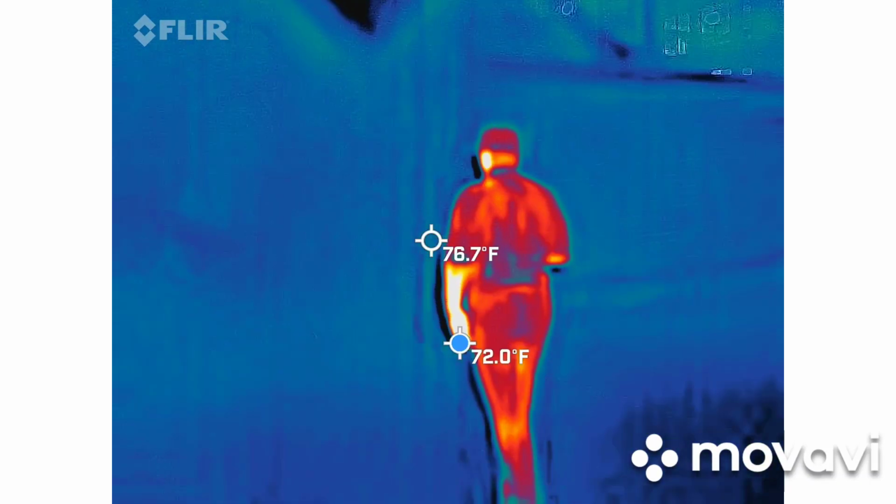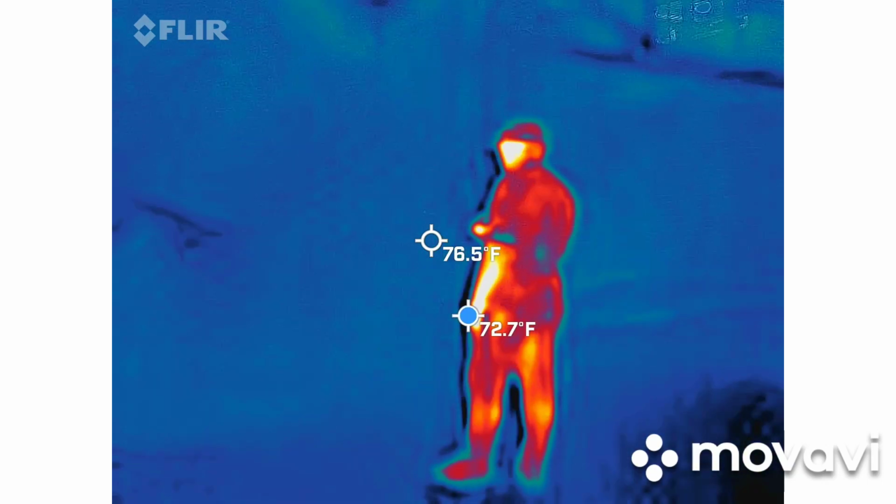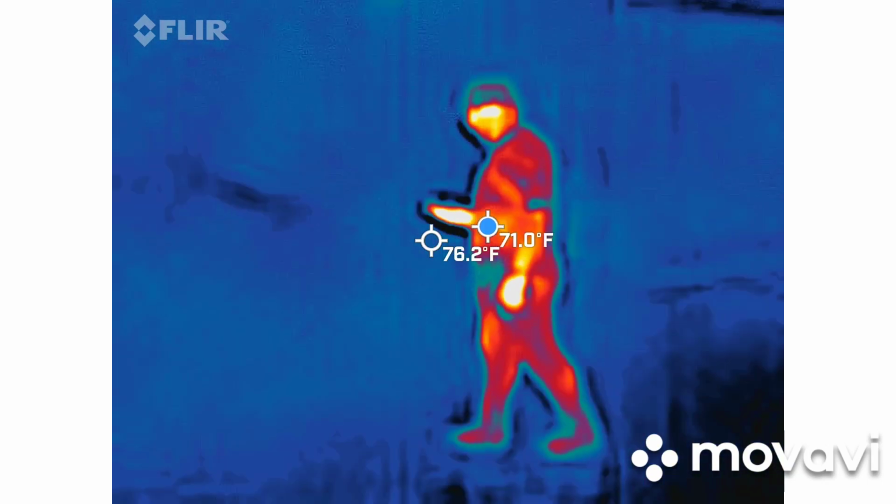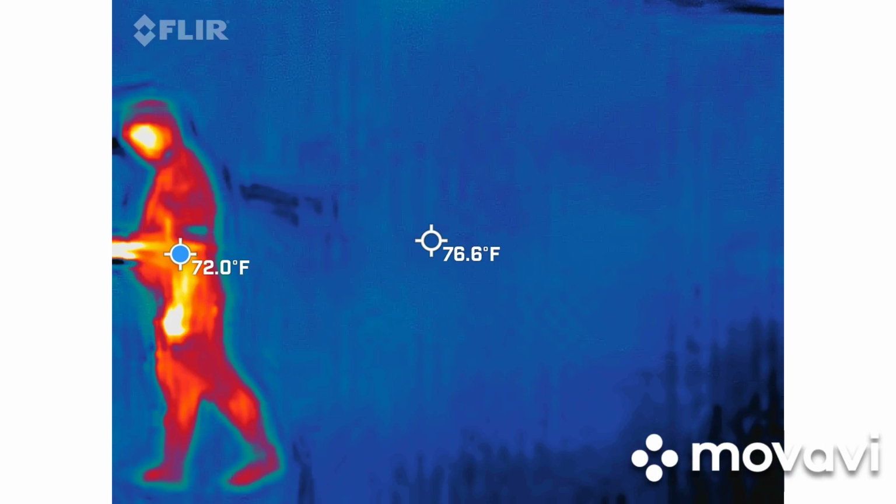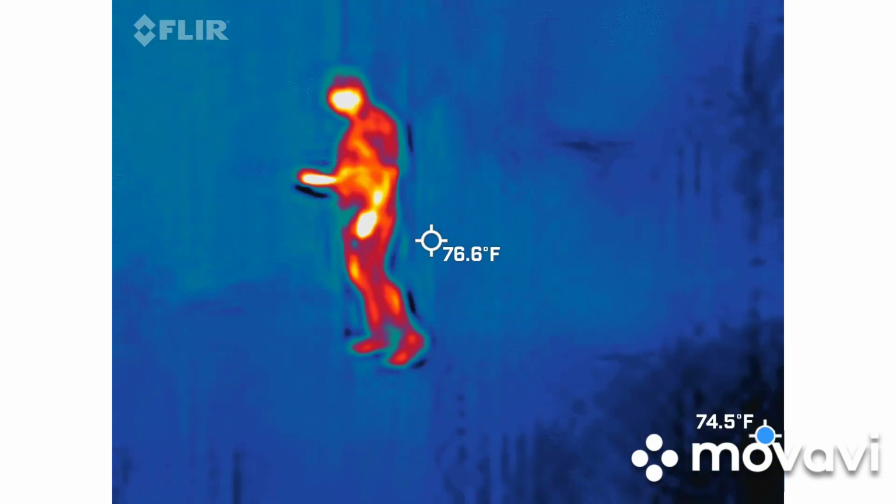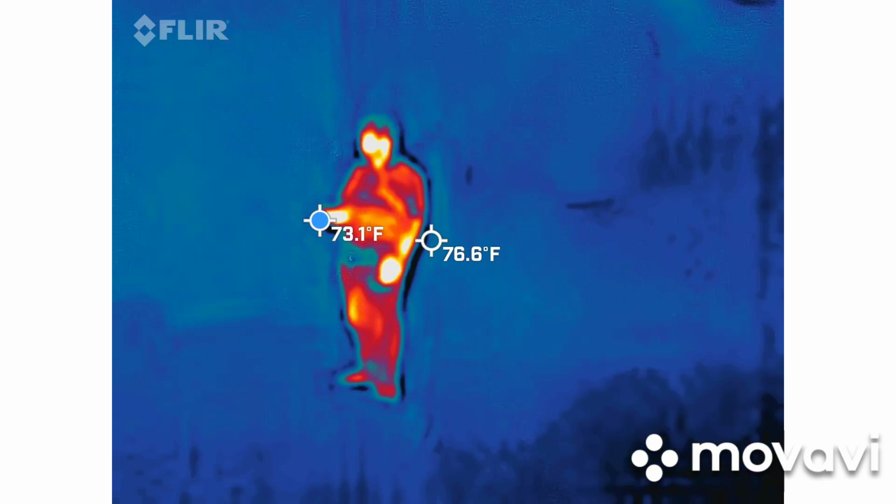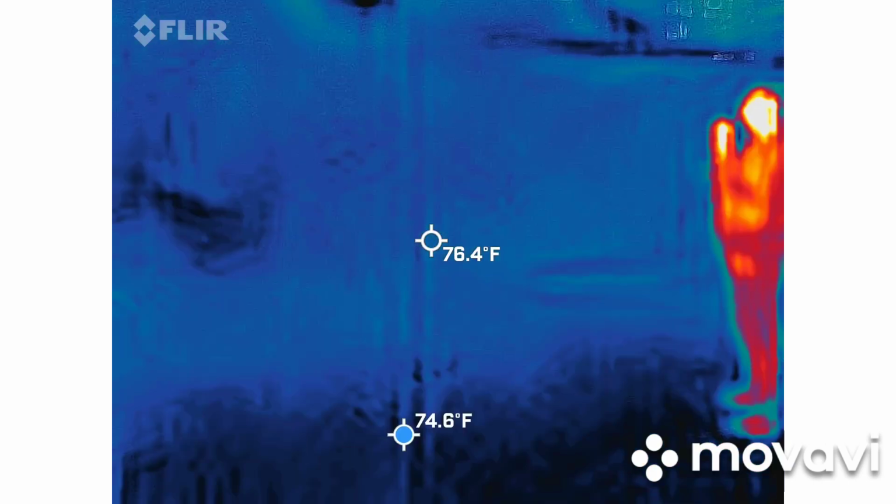So at least I get the jolt of it before the cigarette. There was a lady walking down by the battery, and we were probably a building away from her.